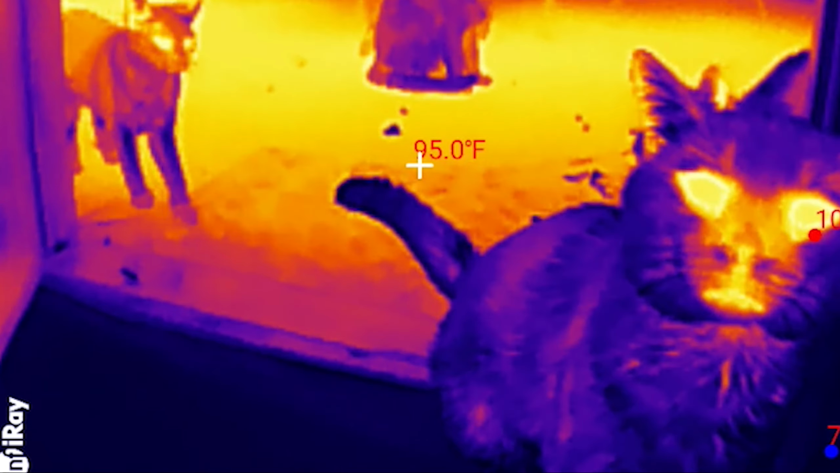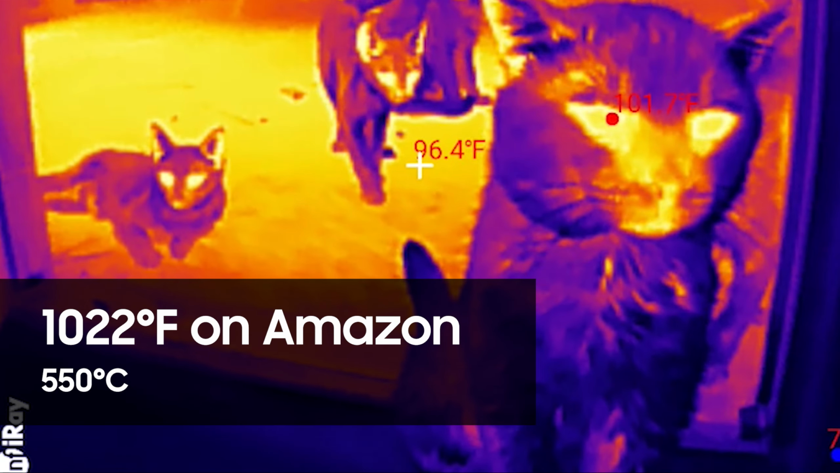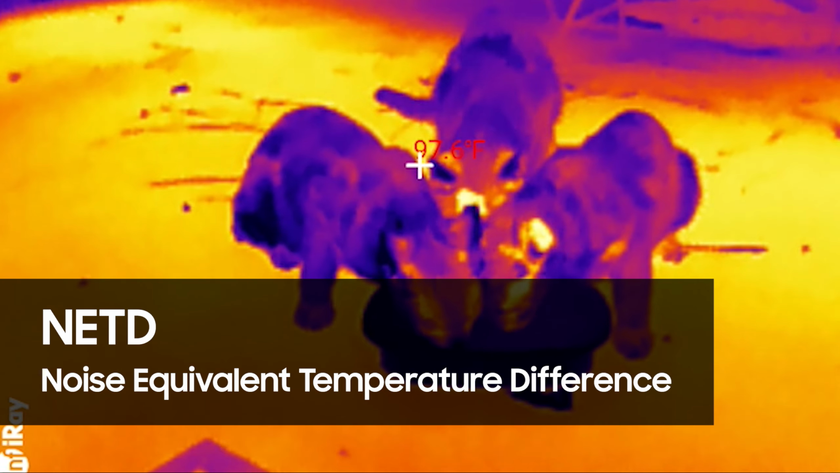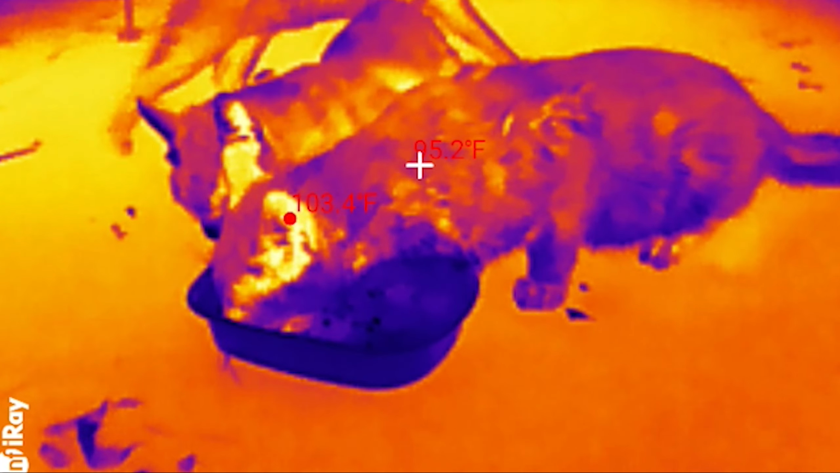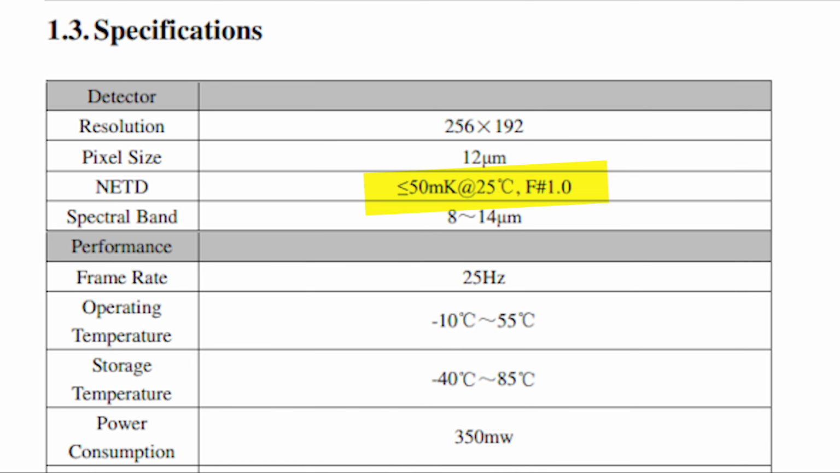It's so cool. It refreshes at 25 Hertz. The temperature range, 1022 Fahrenheit or 550 C. Now, thermal sensitivity uses a metric called NETD, or Noise Equivalent Temperature Difference. It's the smallest temperature difference the sensor can detect above its own electrical noise. The Amazon listing doesn't mention it at all. InfiRay's own user manual does, and it's 50 millikelvin, 5/100ths of a degree Celsius.